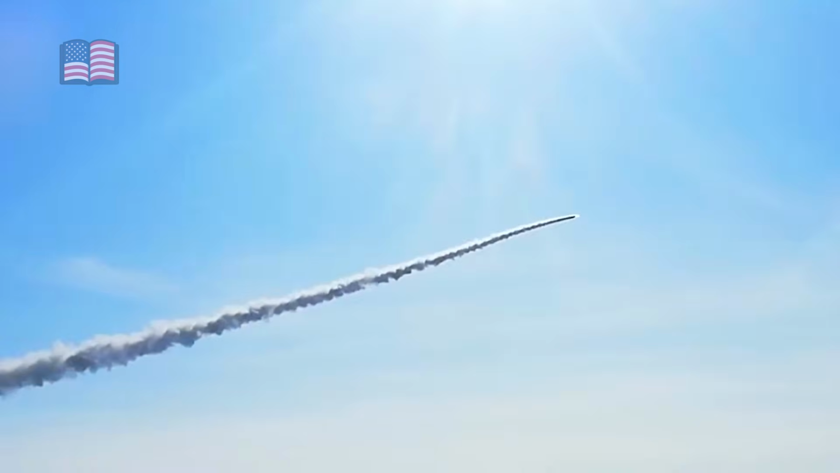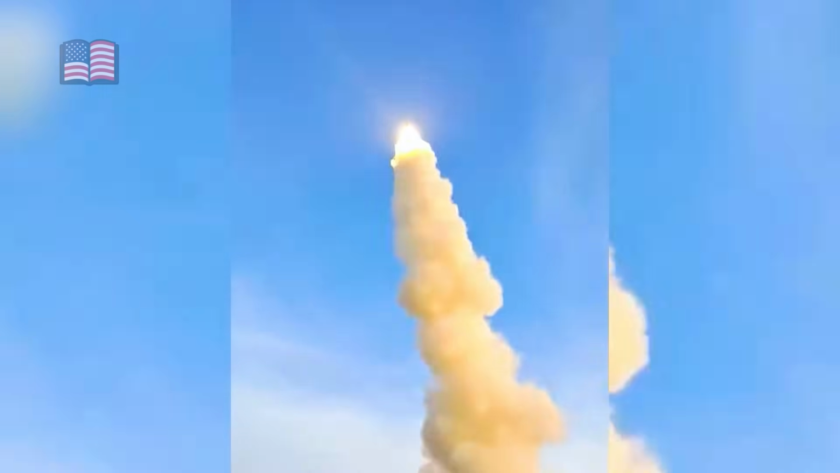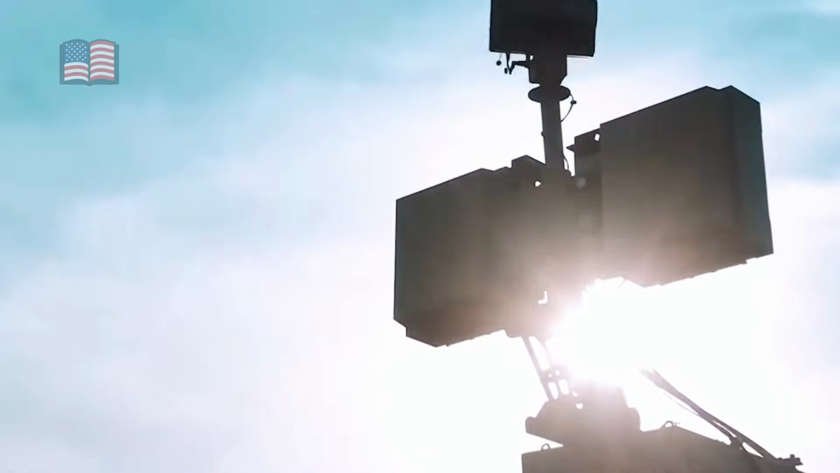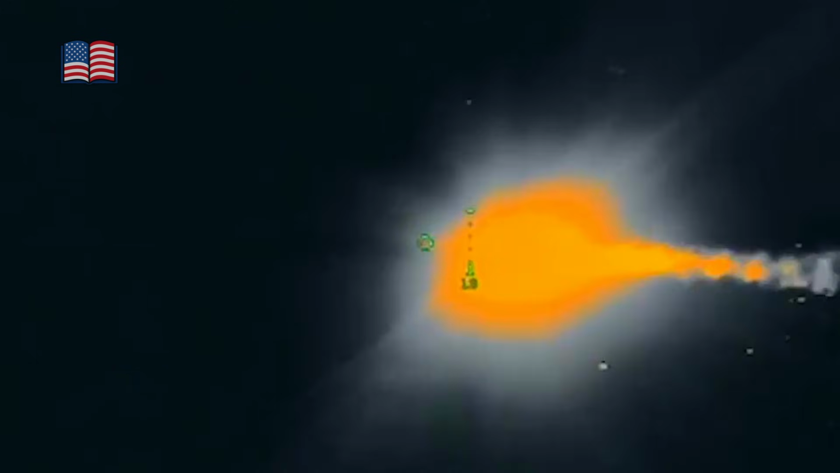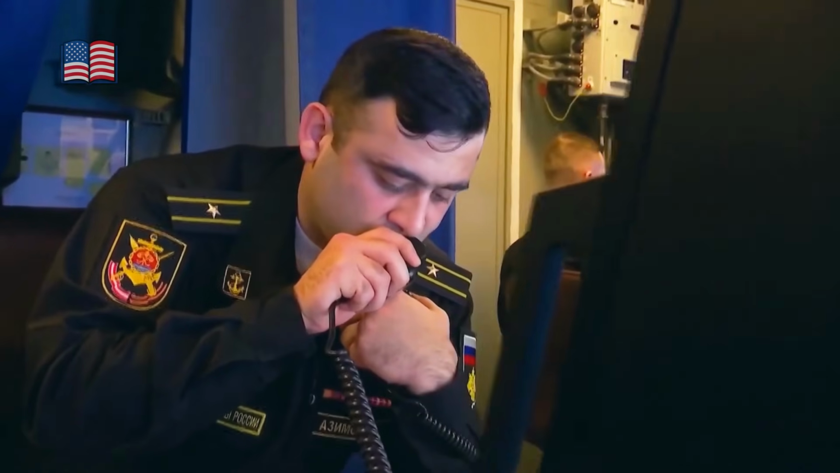The Panzer's twin 30mm cannons opened fire in response, each barrel cycling at thousands of rounds per minute, throwing dense curtains of metal into the air where the drone was predicted to be, not where it actually was. The problem for the gunner was time. Both the water and the drones moved, rose and fell.